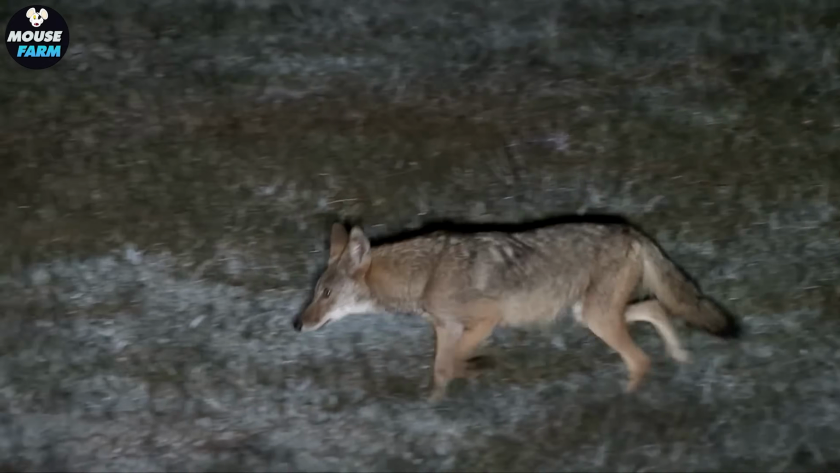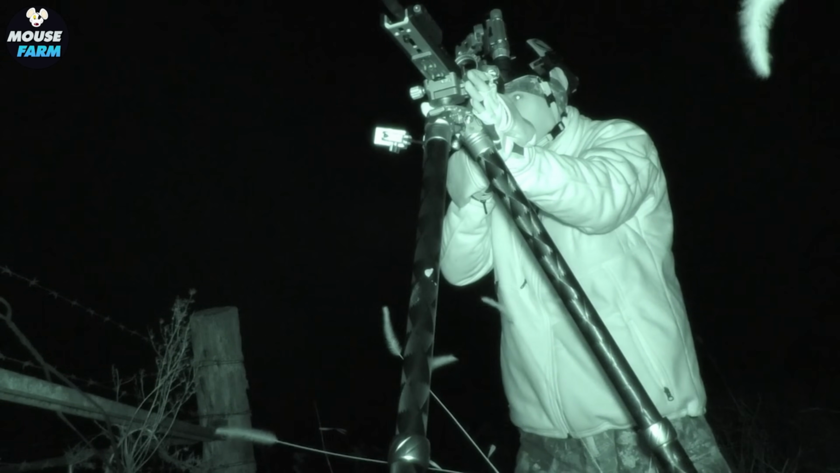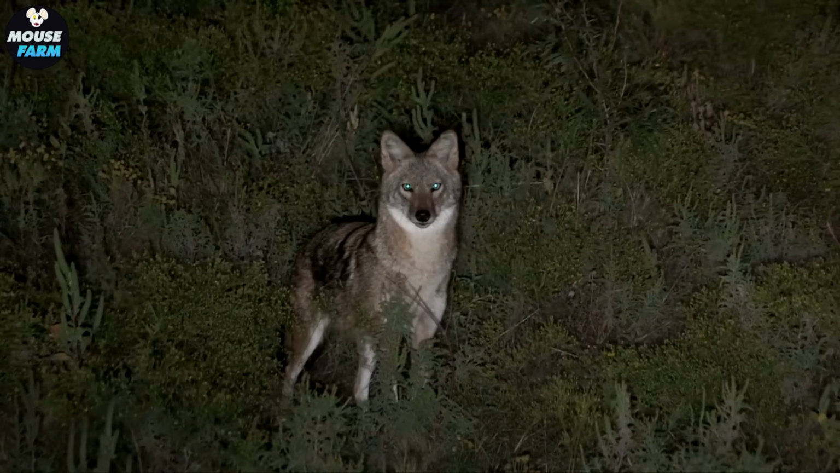Armed with weapons such as an AR-15 equipped with a thermal scope capable of detecting targets at distances of up to 1,000 yards, hunters have a tactical advantage.